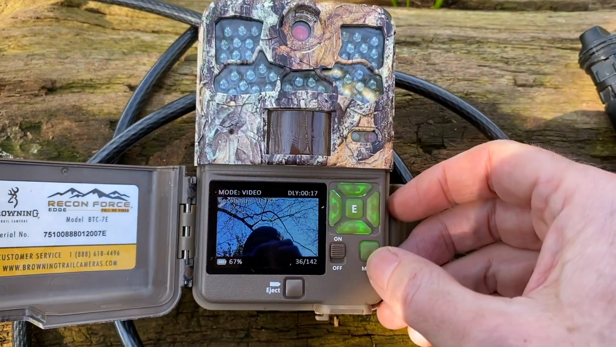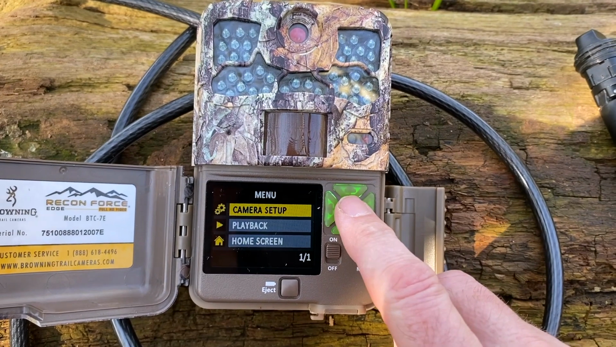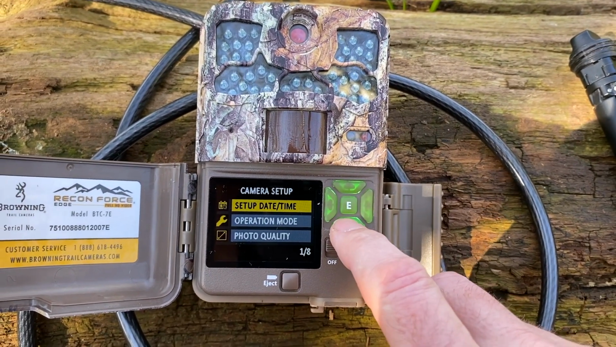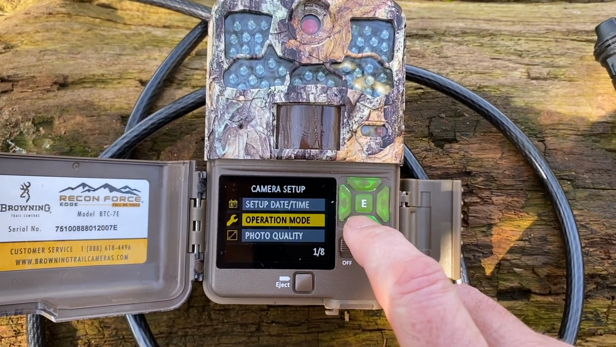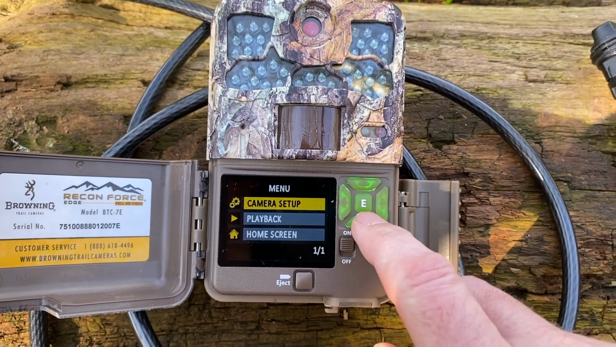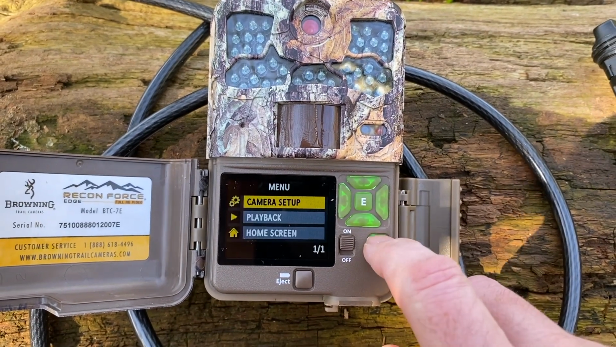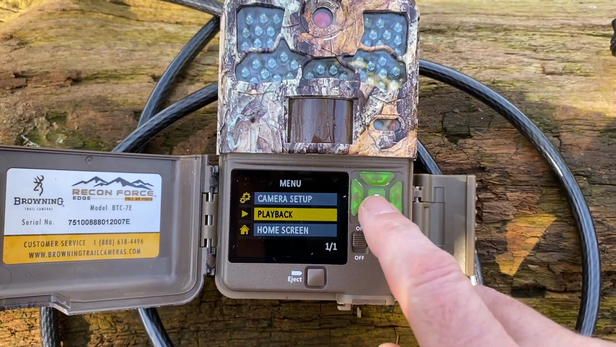So if we go into mode, there's all sorts of menus. So you can go into camera setup, so you can set the day, time, the way it operates, photo quality, all sorts of stuff. Go into playback, go back to the home screen, do all sorts of stuff. So if you go to playback,